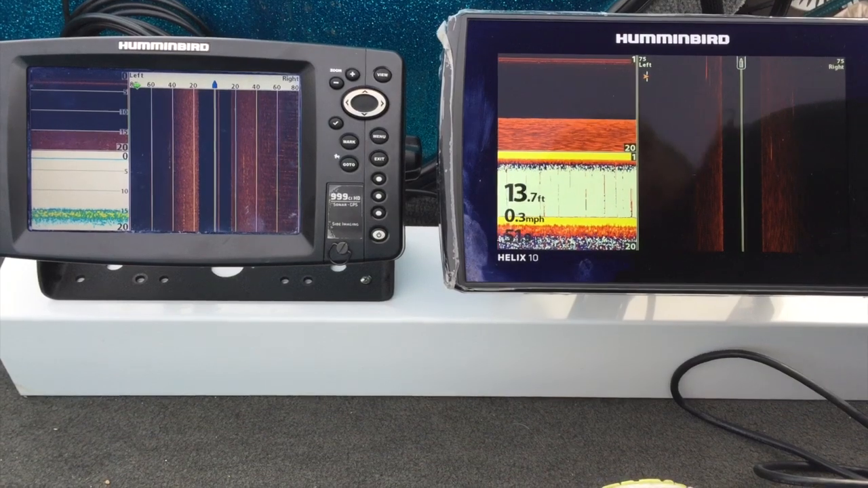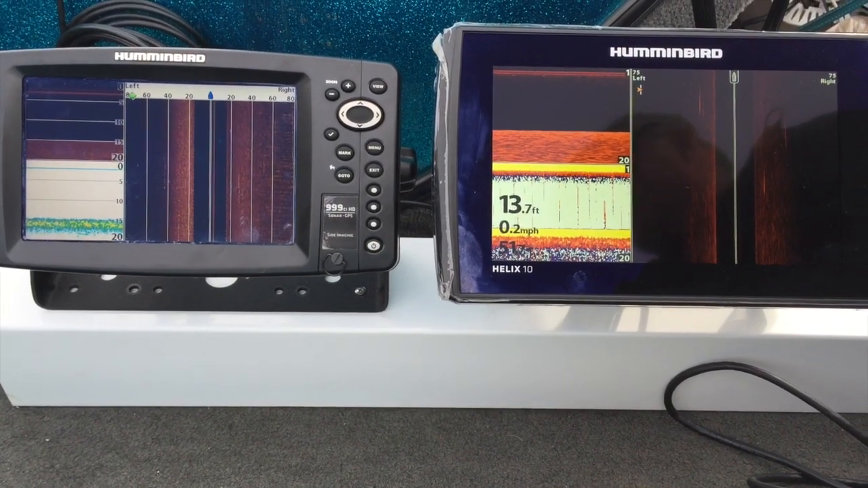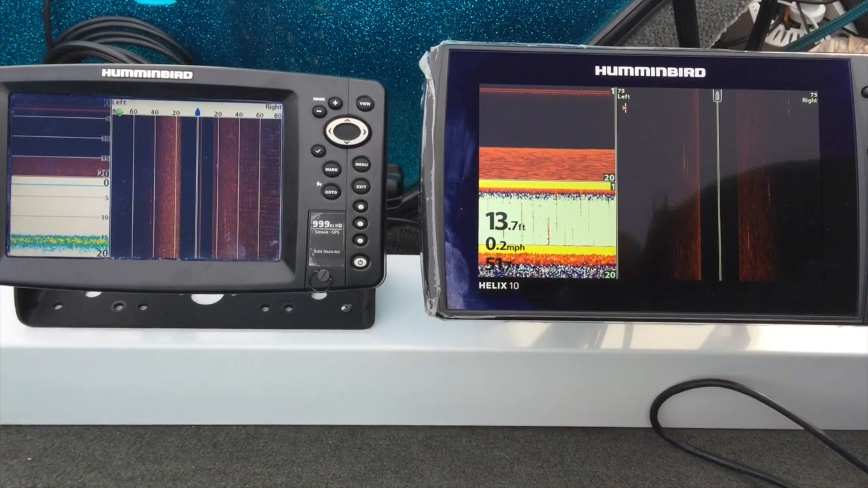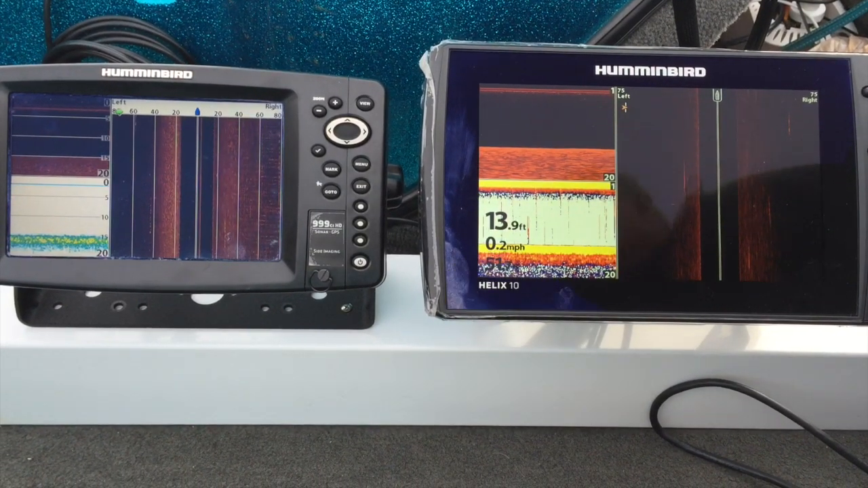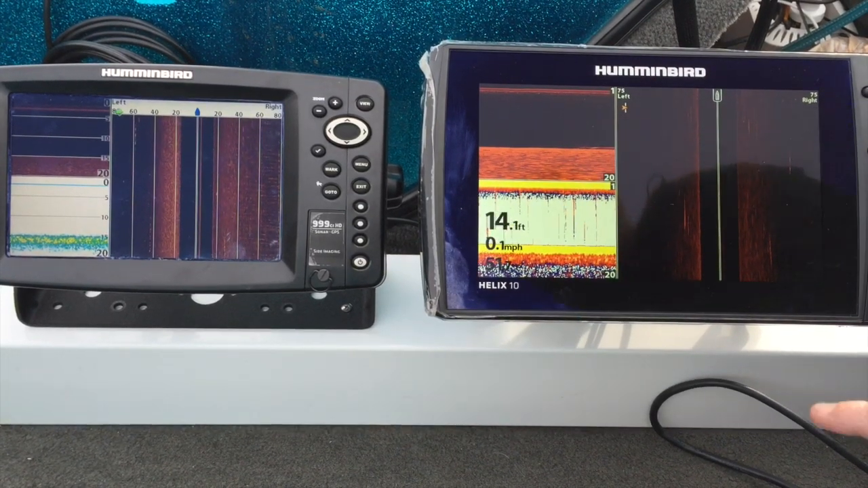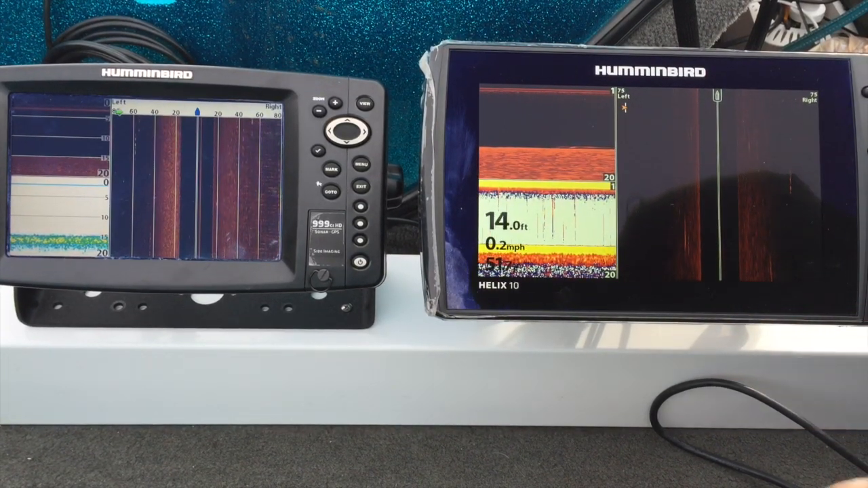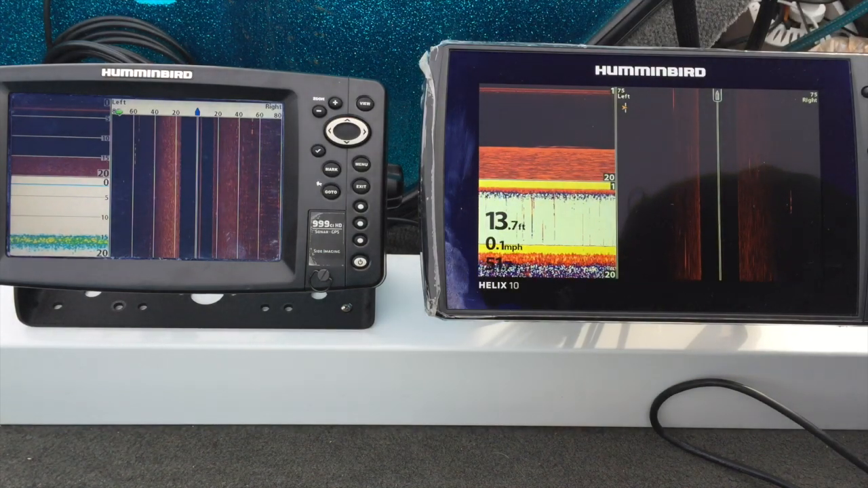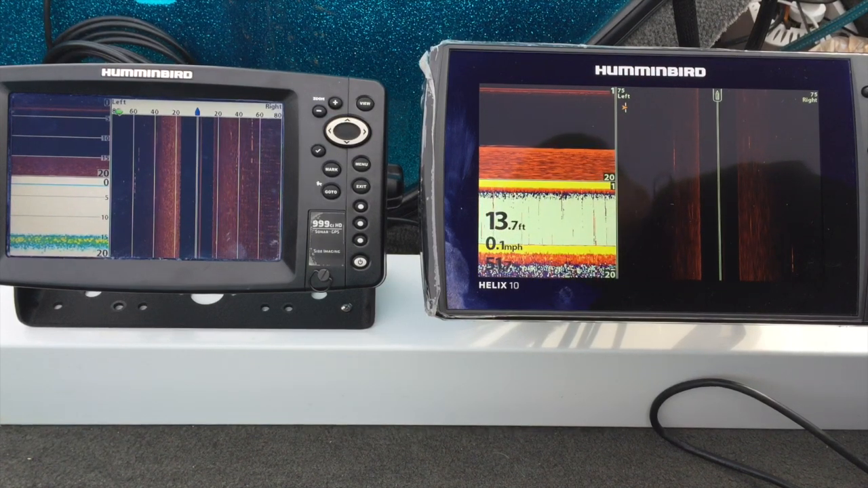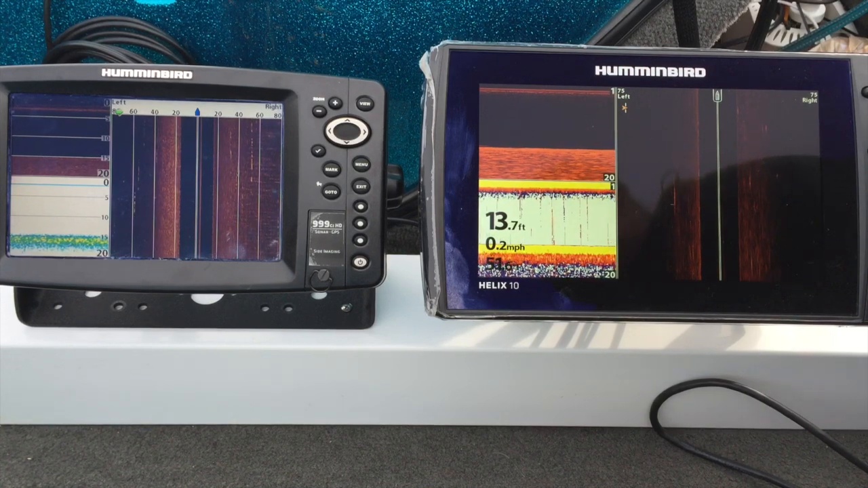I can't promise you this is going to be a wonderful video, but we're going to see what happens. Let me bump that up just a touch. There we go. All right, I've got them temporarily set up. On the right, I have a Helix 10 SI. On the left, I have a 999. The Helix 10 transducer is mounted on the rear of my boat. The 999 transducer is hanging over the boat.